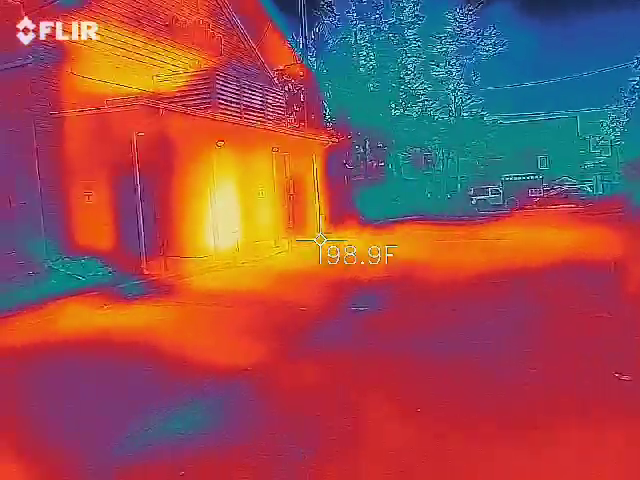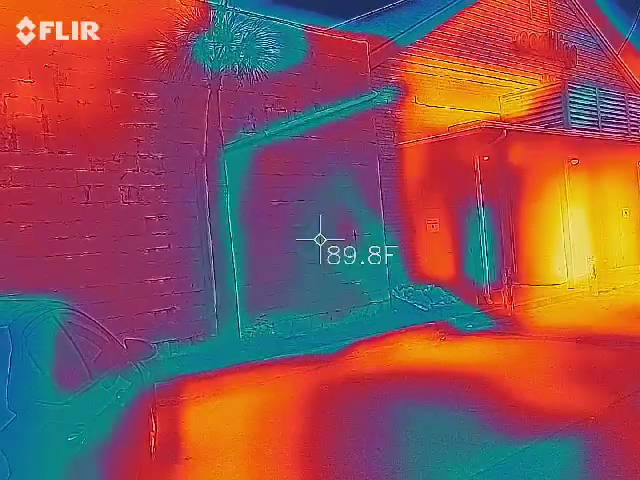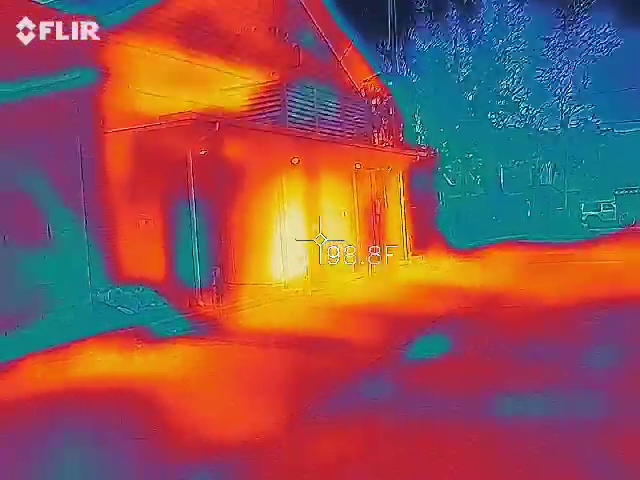But I'm keeping it to the ground. You'll literally keep it within like 5 feet of you. Try to be as still as possible. Think of how it's supposed to be set up.